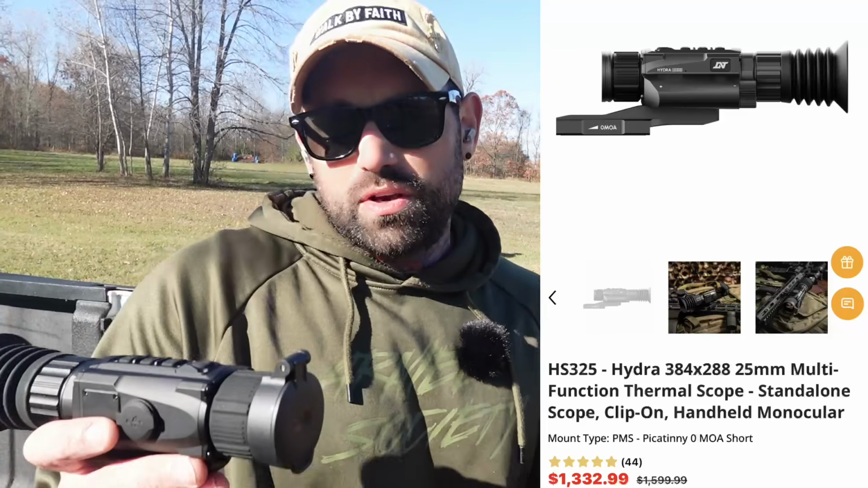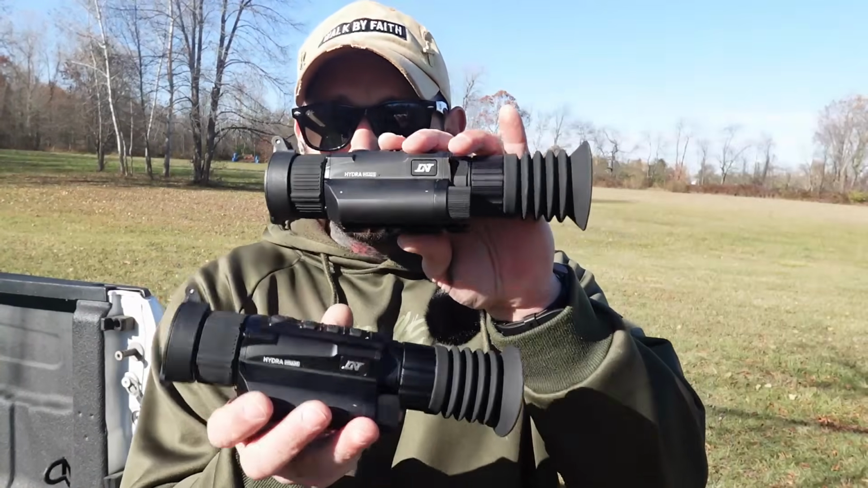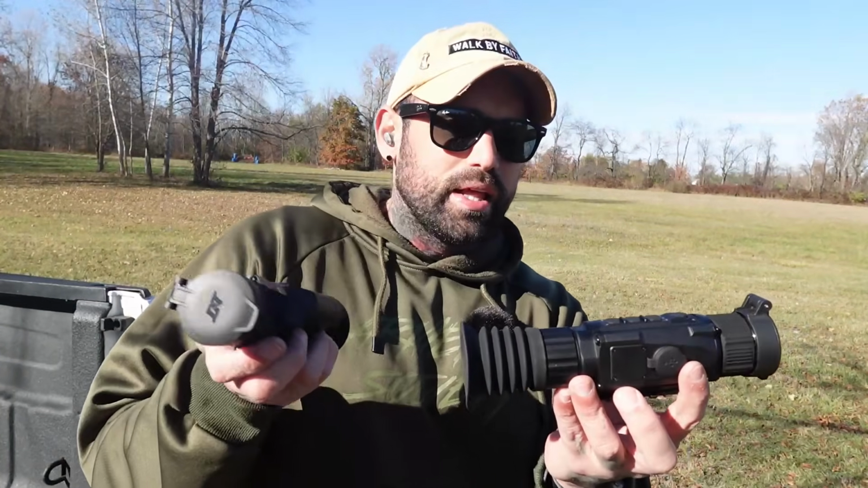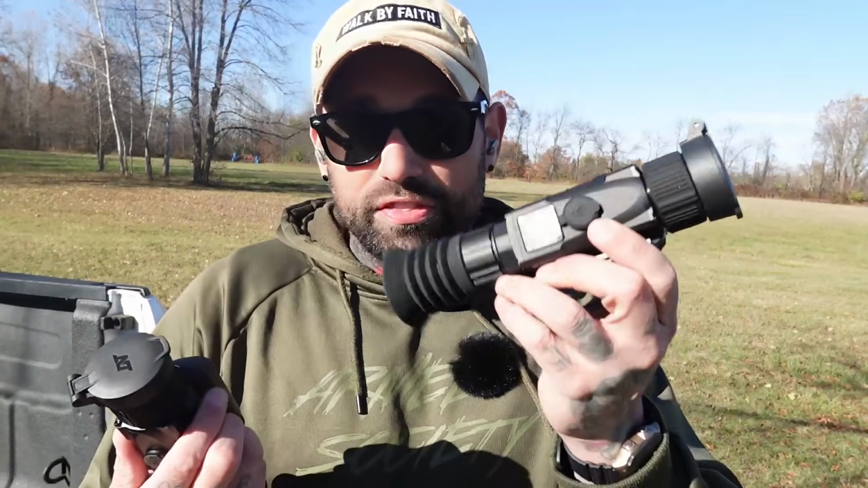So I think for the price, I don't like the fact that 5 months ago it was $1,000 and now it's almost $1,400 after tax. I don't know, tariffs maybe, but I think for the tech and the features that are built into the 635 and the 325, I think it's a good purchase. I like these a lot. I just don't agree, business-wise, with the price change, and nothing's changed with the optic itself. They just came out with different models.